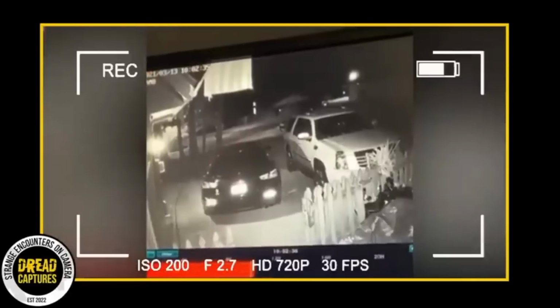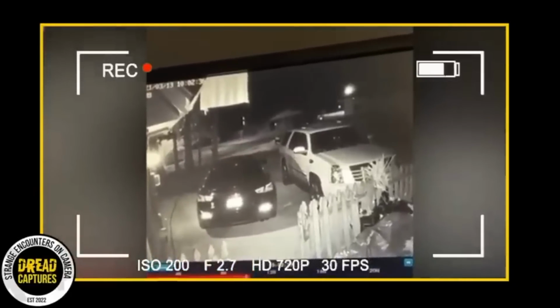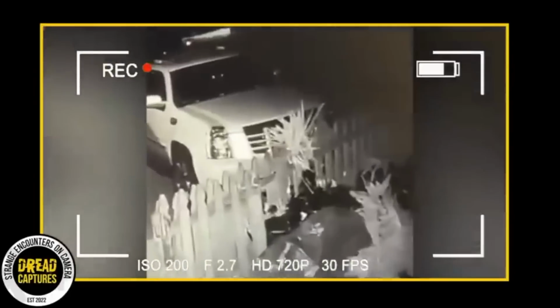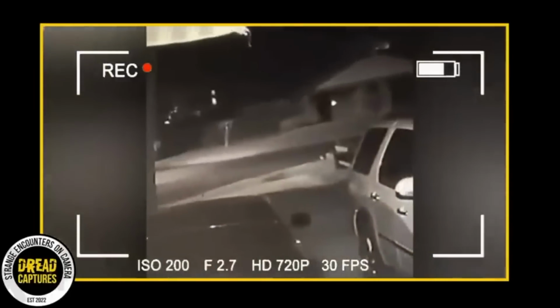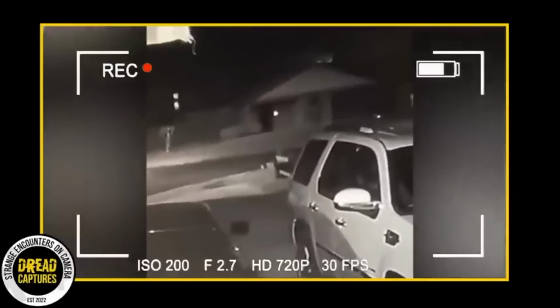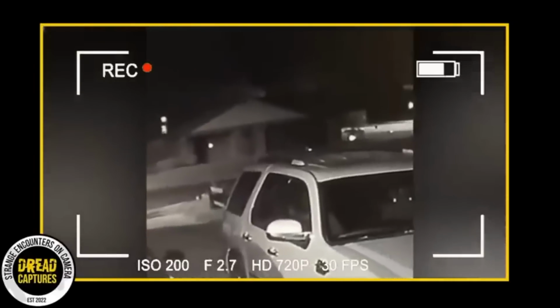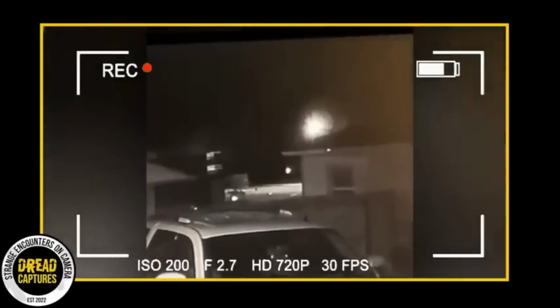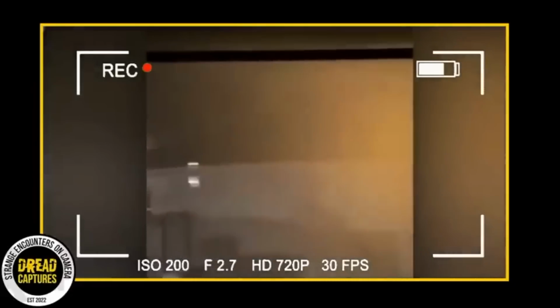Thing over the cars. What the hell is that? What is that? It's coming back. See, yeah, it is coming back. Let me see. Look at that. What the hell is that, man? That ain't no drone. I'll tell you that much. That ain't no goddamn drone. Wait, I'm trying to see. Look at that. It's like it goes through the house.